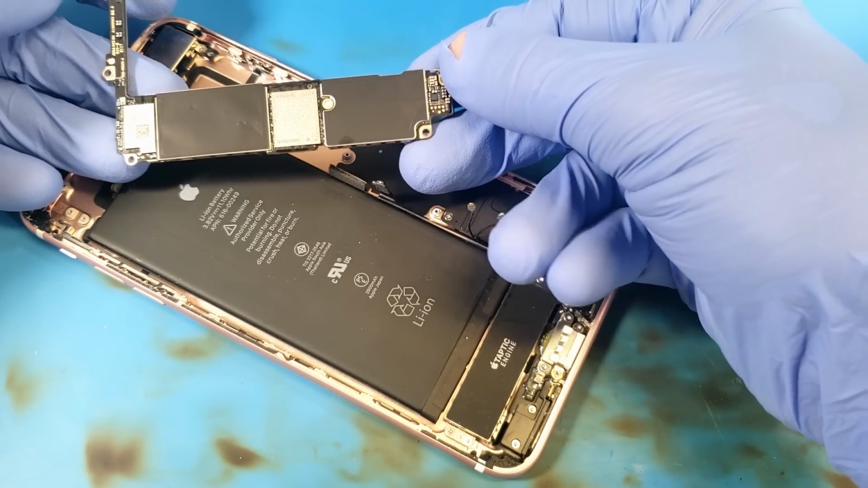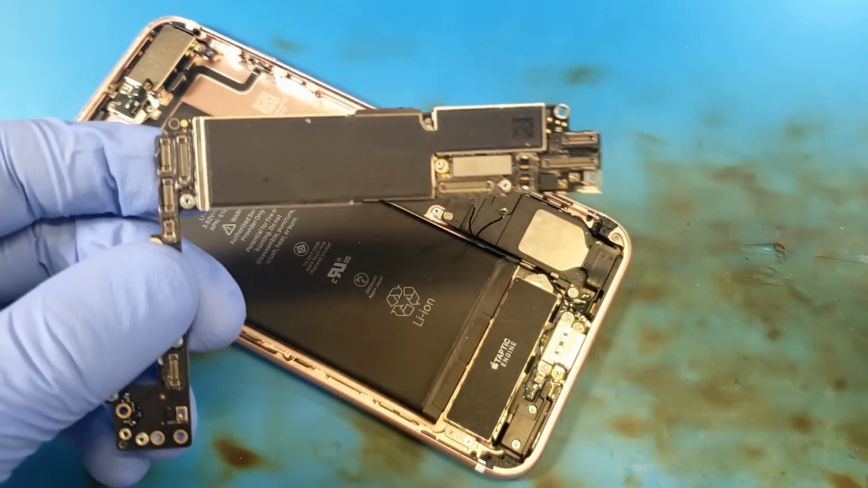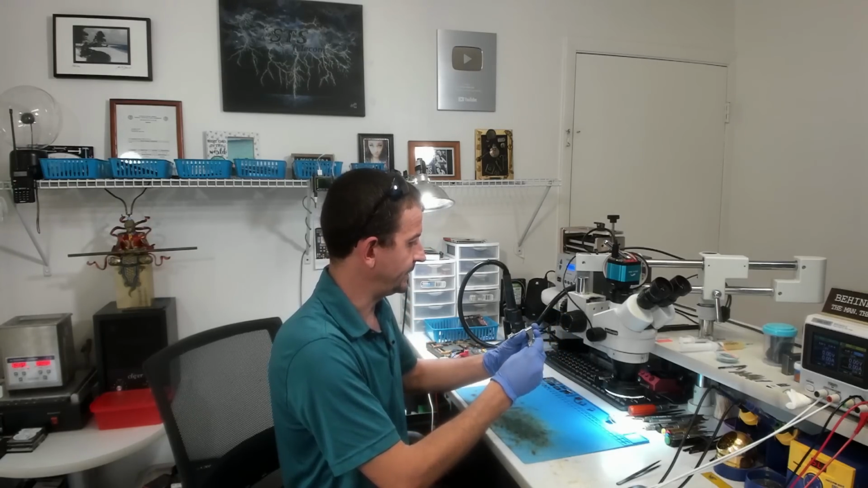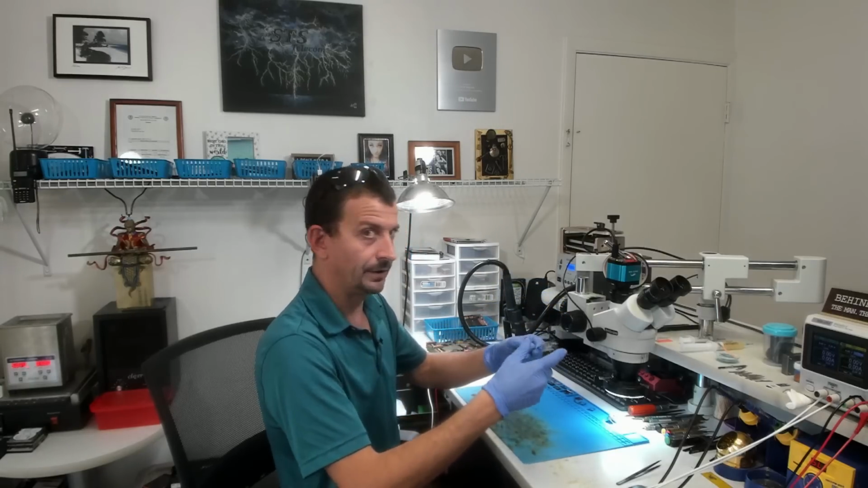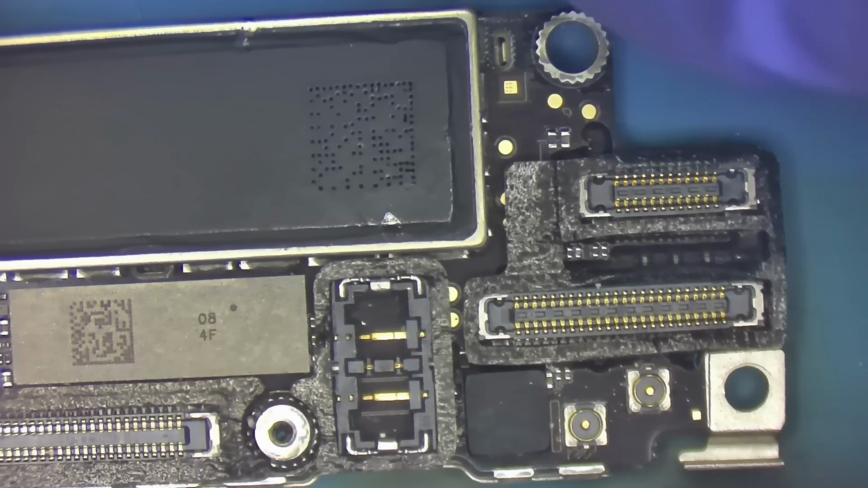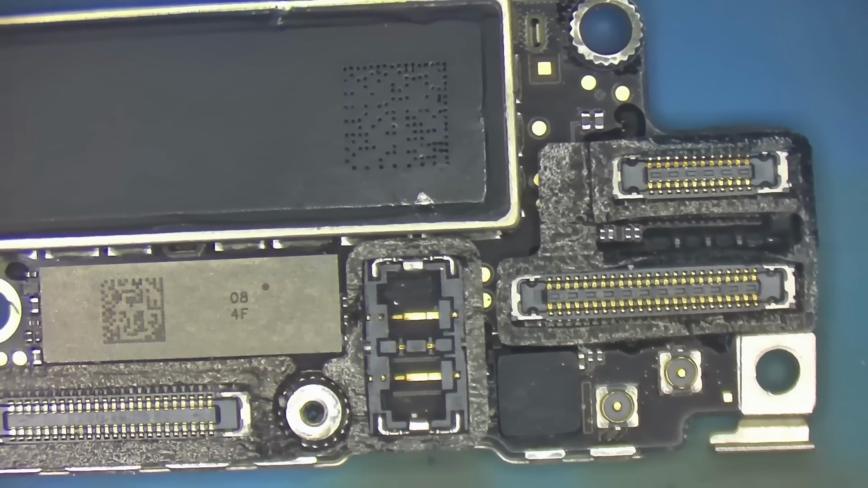So far, I see no liquid damage. The board looks to be pretty stinking spotless. There really is not any visible signs of damage here on the outside. I don't see any signs of liquid damage or any physical impacts or anything like that. So I'm just going to have a quick glance over this board with the microscope and see if there's anything that jumps out at me. I really don't think there will be.